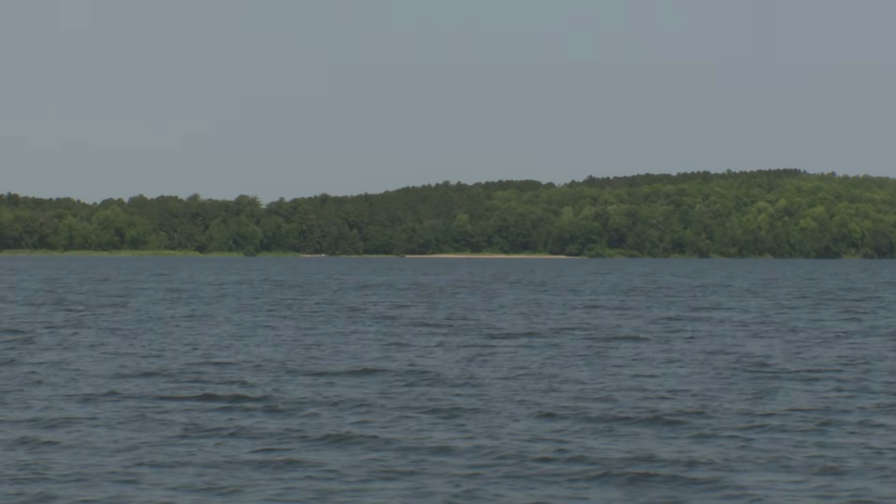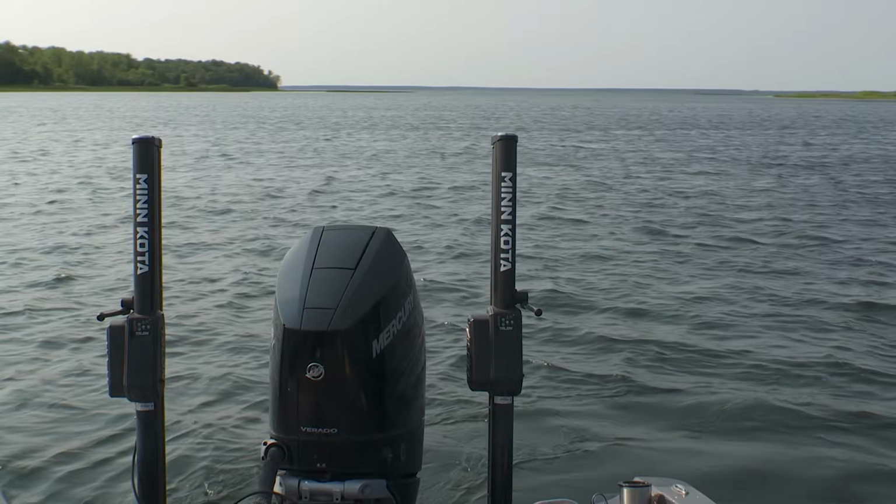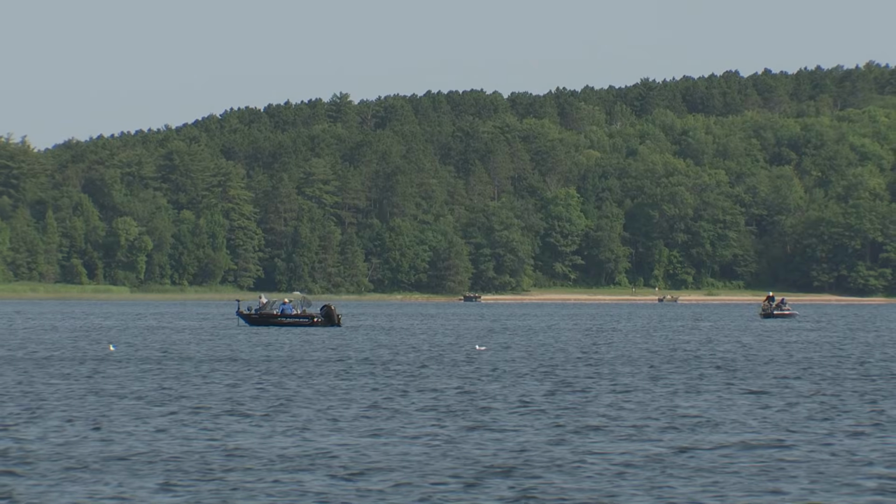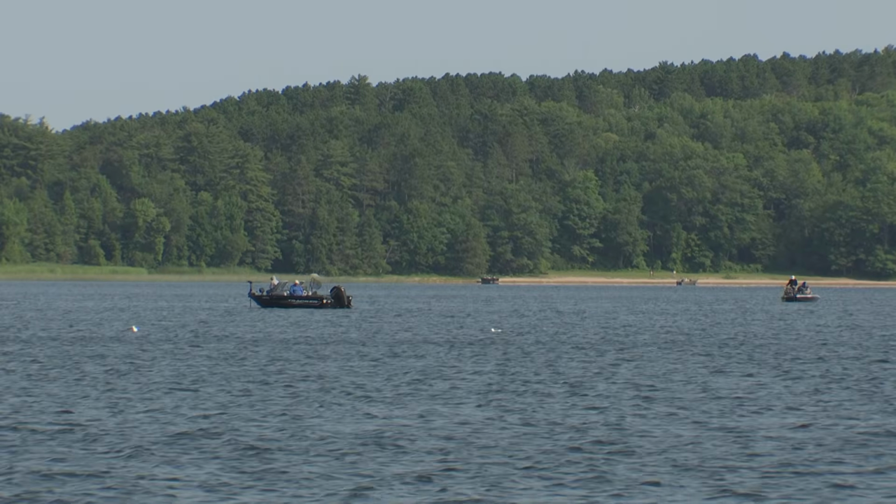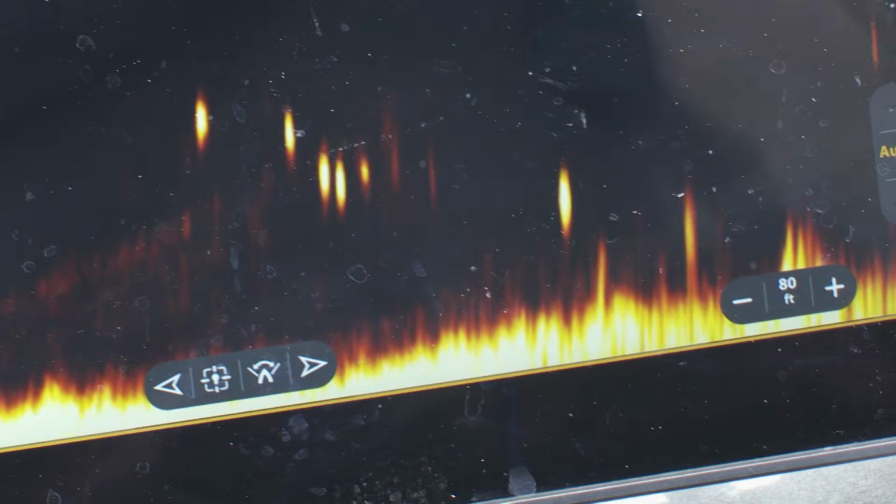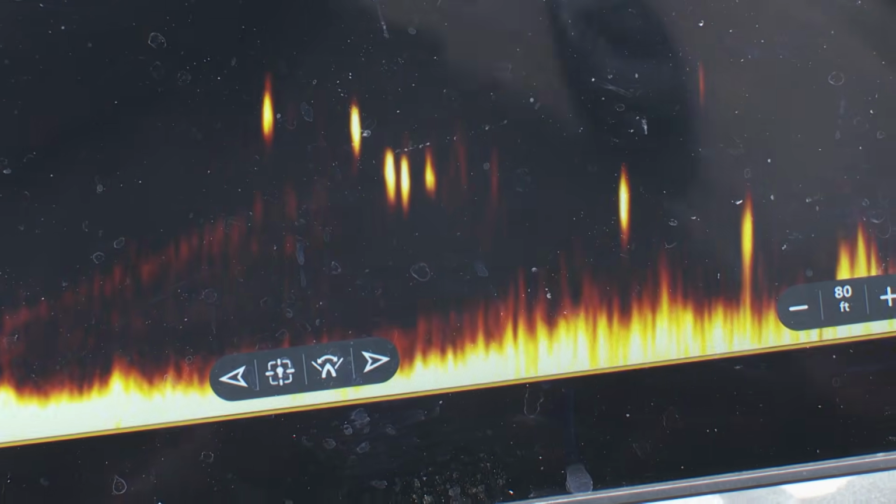See, there's not a lot of development on the shoreline. Just love being out here. Large water, 60,000+ acres, and there's fish all over the place, and you still got to make them bite. Doesn't matter how much technology, you still got to make them bite.